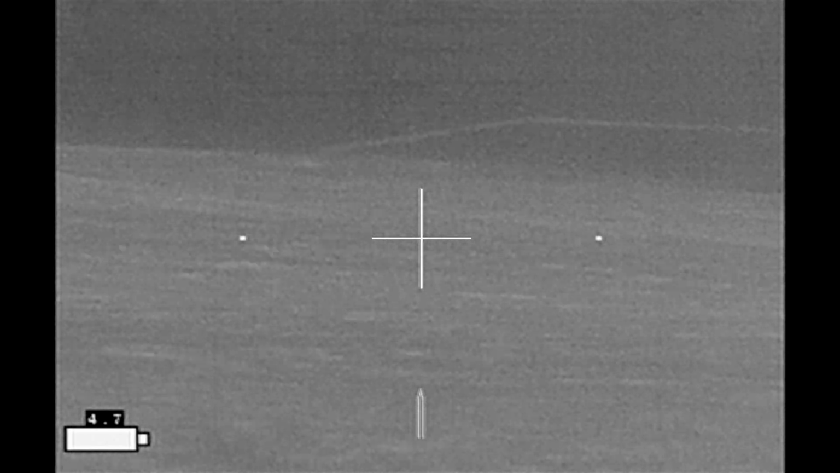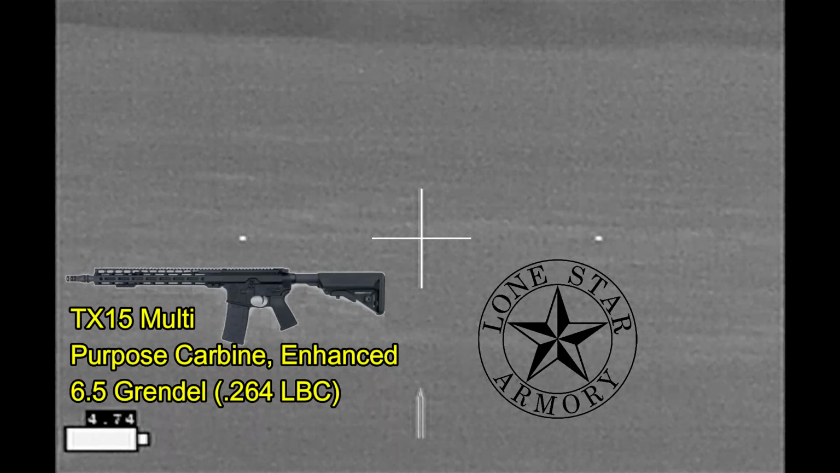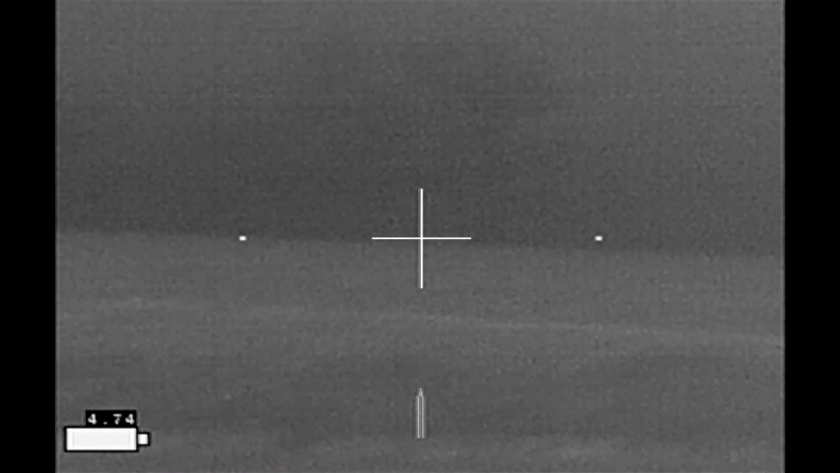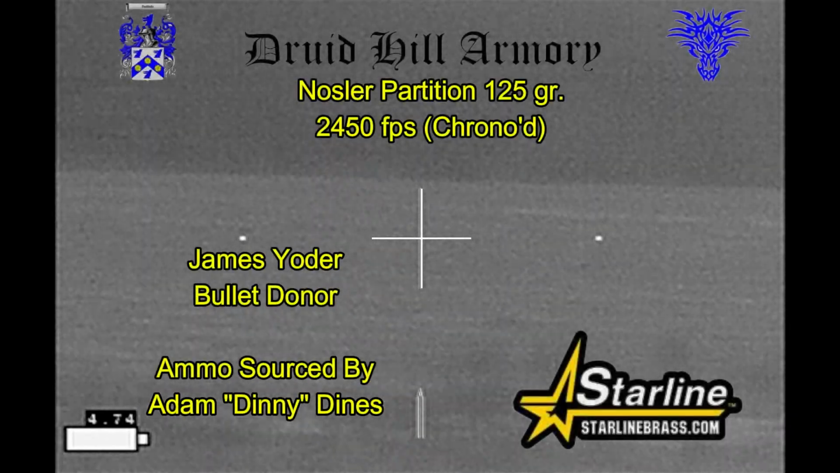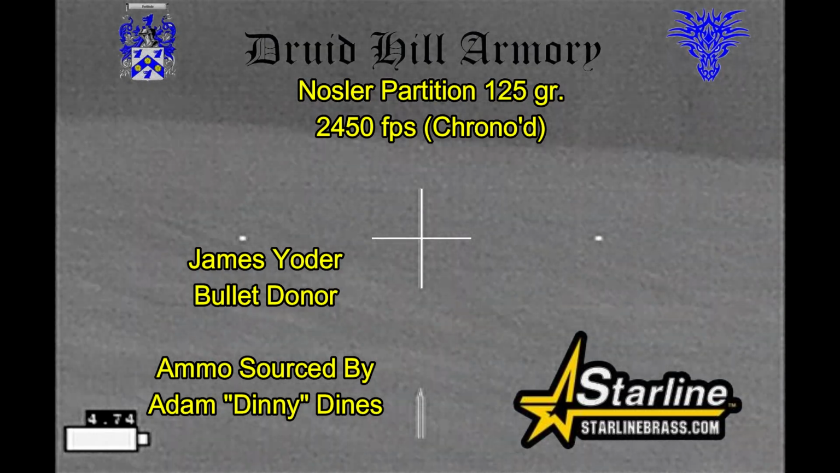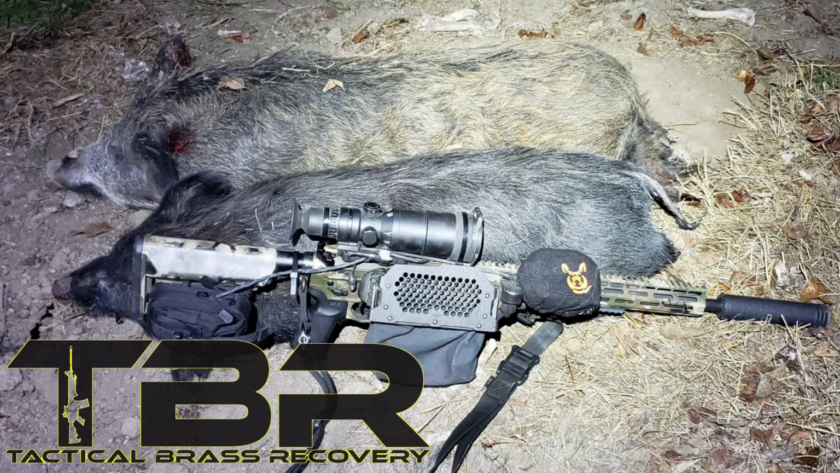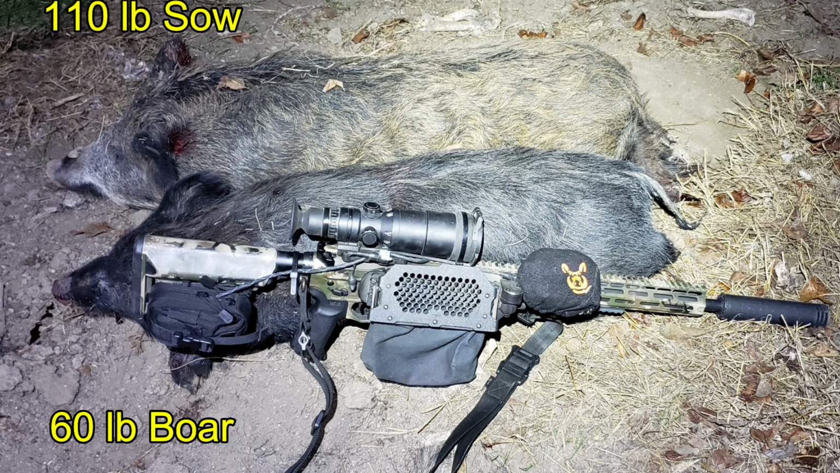And I've got 2 hogs down with my Nosler Armory TX15 multi-purpose carbine enhanced, through which I'm shooting some 6.5 Grendel Nosler Partition bullets loaded by Druid Hill Armory in the Starline brass that James Yoder and Denny Dines helped provide for me. Brass catcher by Tactical Brass Recovery. I came away with a 110-pound sow and a 60-pound boar.